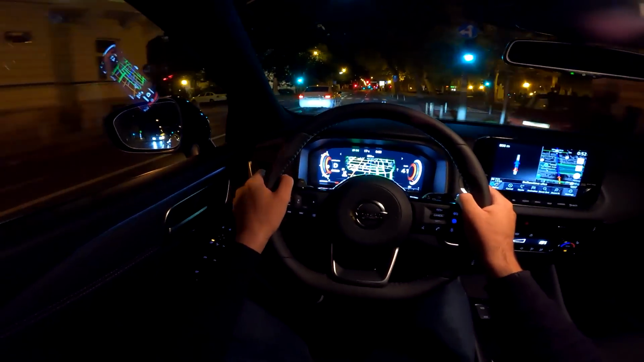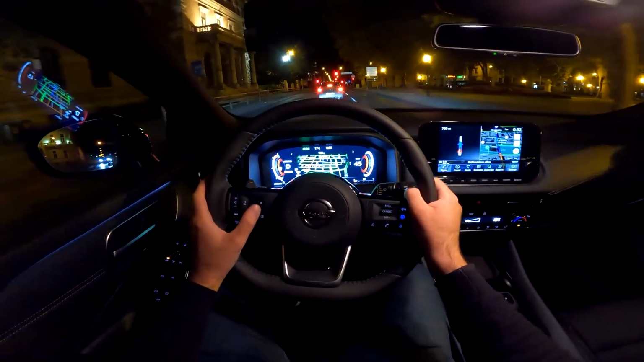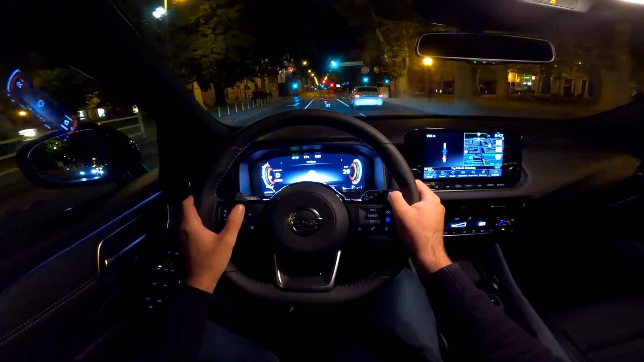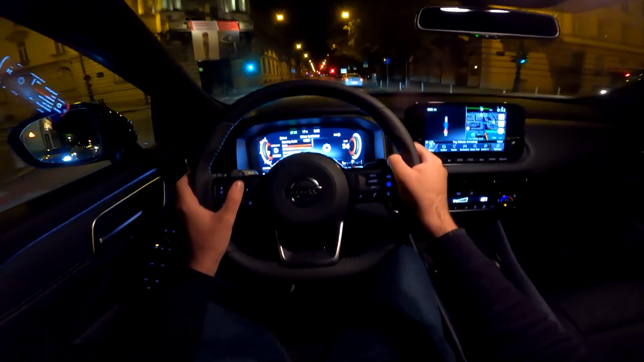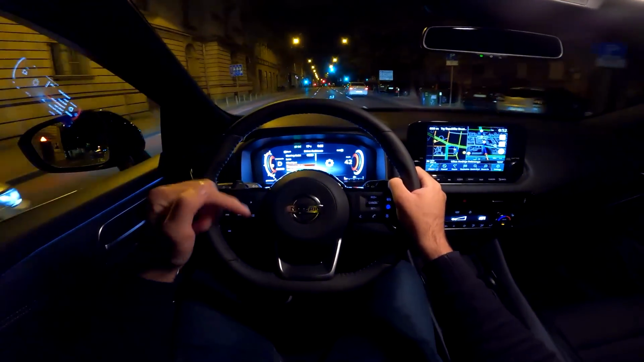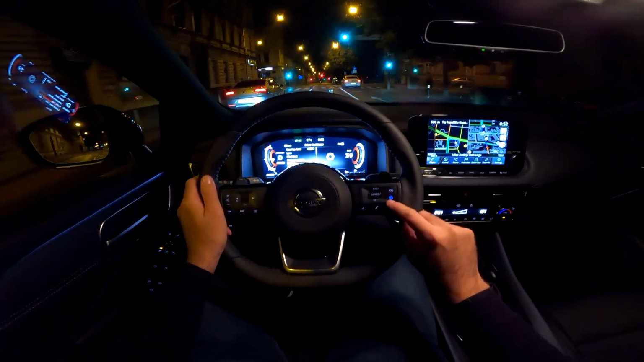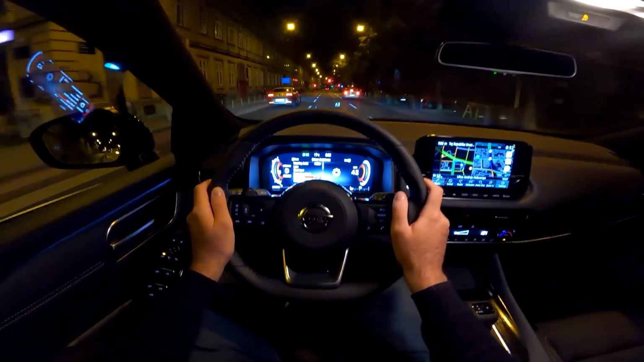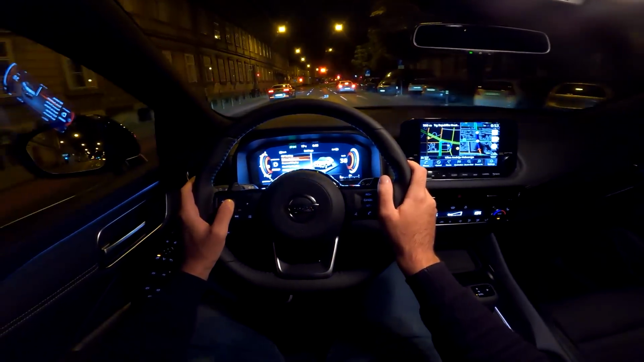So once again, blind spot assist doing its job. Speaking about other safety systems that this car has, driver assistance, we have the steering assist, lane assist, blind spot assist, emergency brake, both front and rear, and traffic sign recognition. We also have the Pro Pilot, and stay tuned for the point of view drive during the day, where we'll go on a highway and I will demonstrate to you how that works.